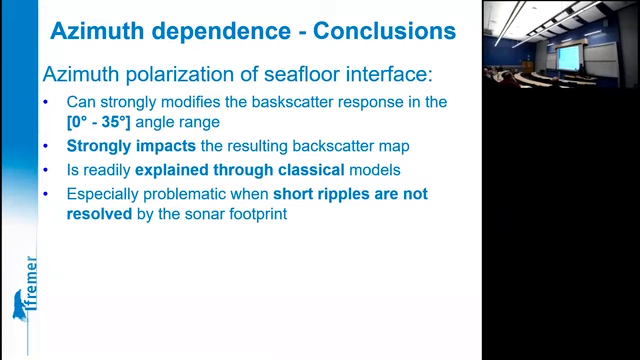We are with current ripples, sediment ripples, that are typically 10 to 20 centimeters of wavelength. Not enough to be resolved by multi-beam systems.